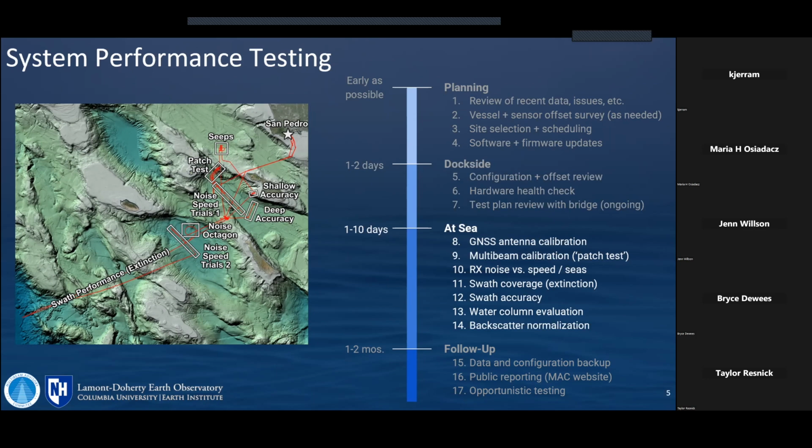And then we'll spend 1 to 10 days at sea doing whatever it is to match the scope of the sea acceptance or the quality assurance testing. With Sikuliak, I think we had 12 or almost 14 days on board. That was with a lot of weather buffer built in it, and we used it. For more routine checkouts, we could probably just do a patch test, do some noise testing in a day, and then work some coverage testing into opportunistic transits coming up and that kind of stuff.